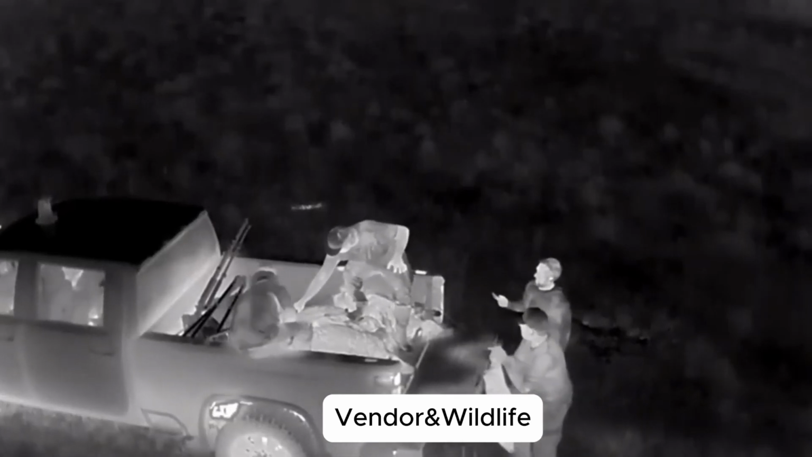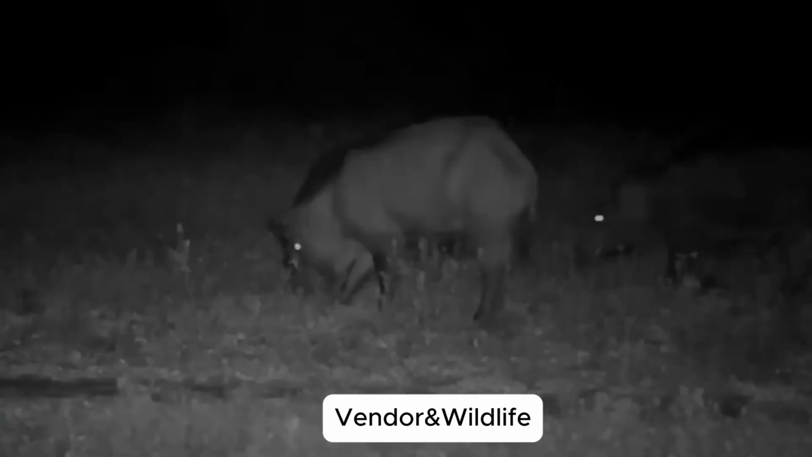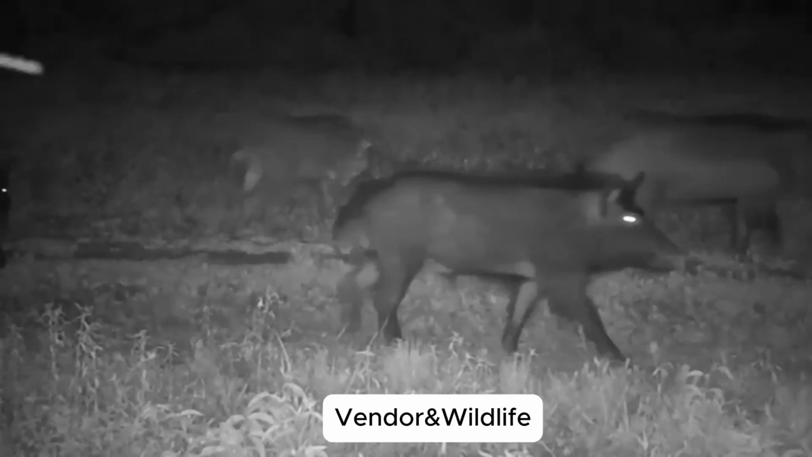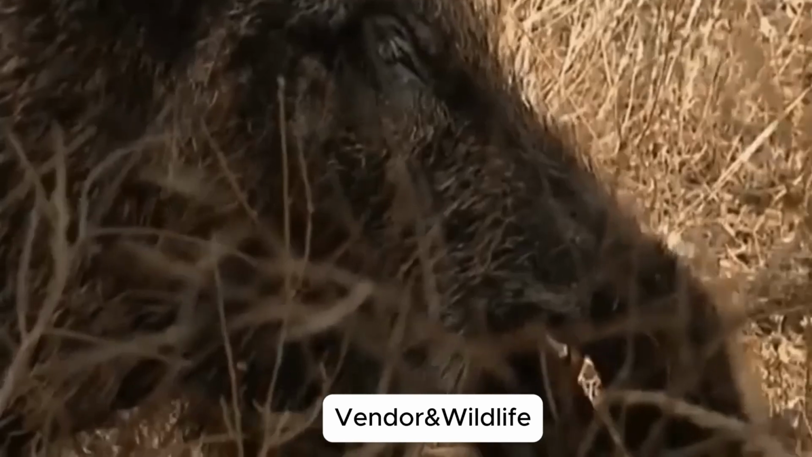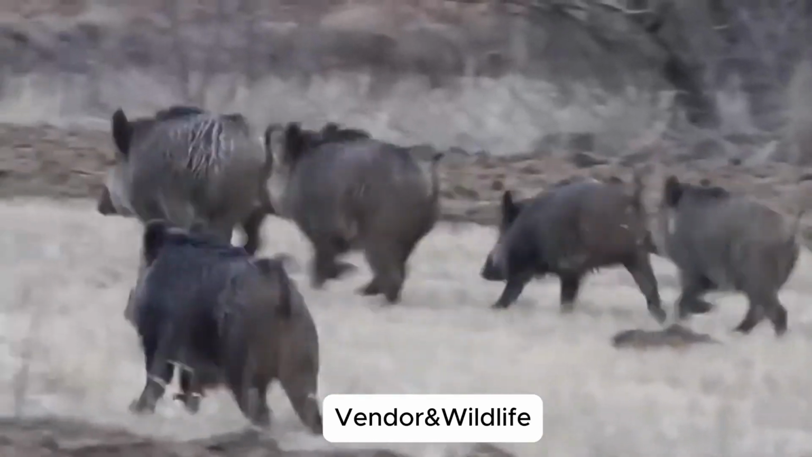Lions. Once 450,000 strong in 1955, lions now number fewer than 200,000. Poaching for bones and skins fuels a black market where bones sell for $1,000 per pound. Tribes once revered them. Now, greed slaughters them. If you face one, don't run. Lock eyes. Stand firm. Back away slowly. One mistake, and you'll never outrun those jaws.